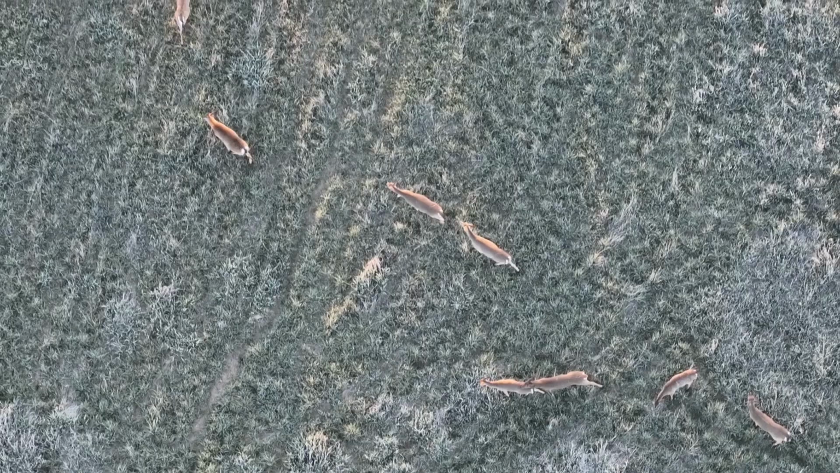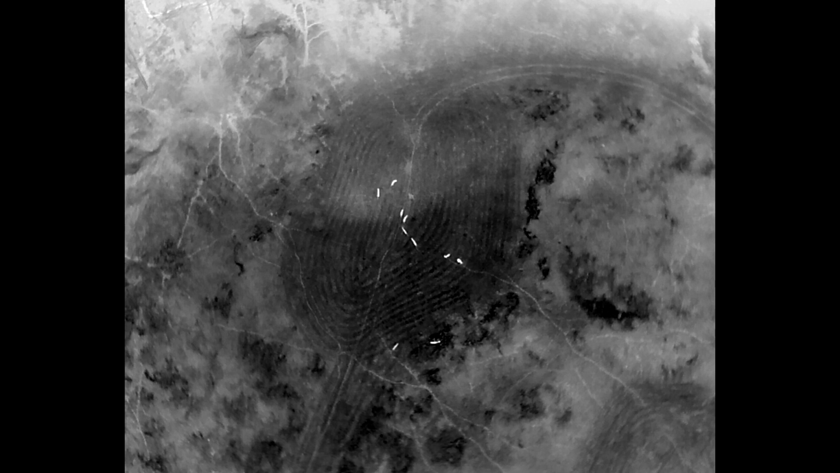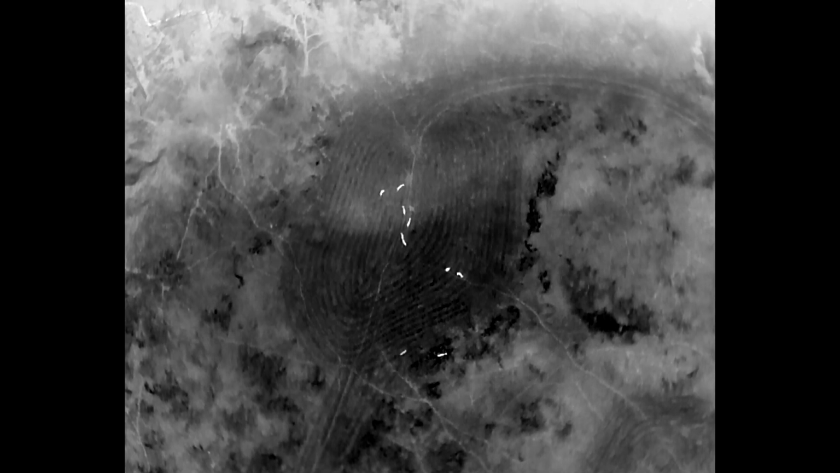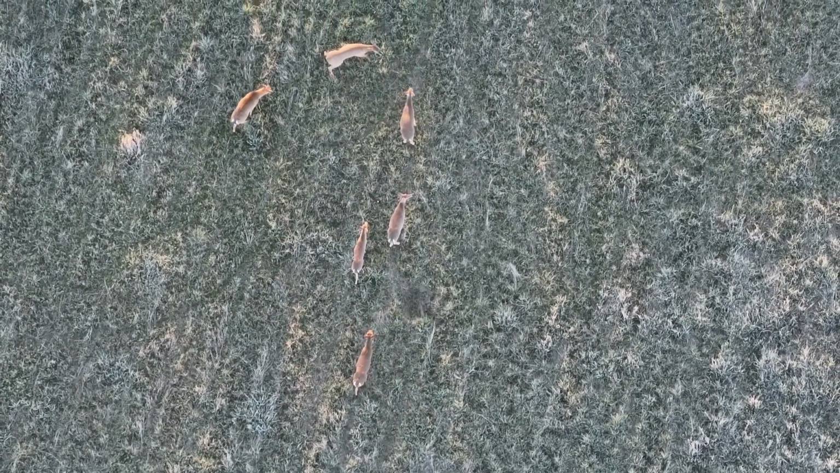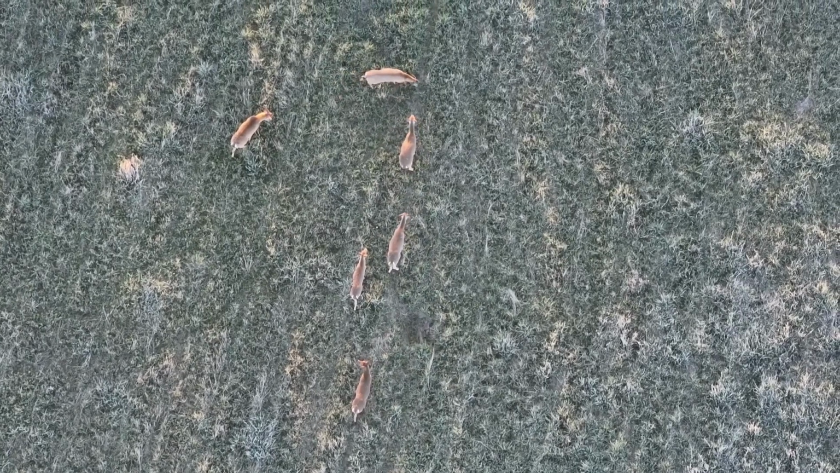And here's another interesting thing from this shot. Some of the deer are lighter, some of the deer are darker. Some are definitely heavier than others. I'm assuming they are with fawn, and very pregnant. In fact, the two right in the middle of the shot there. But one of them might be a buck. But that's kind of the interesting behavior that I started to see this morning.